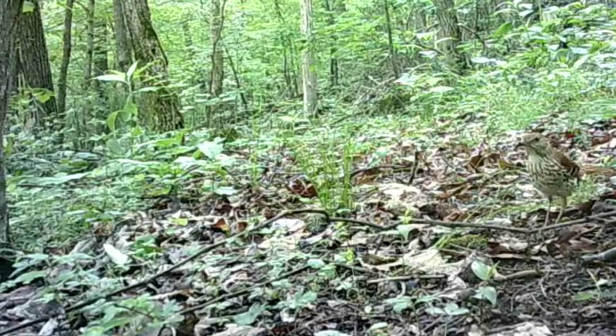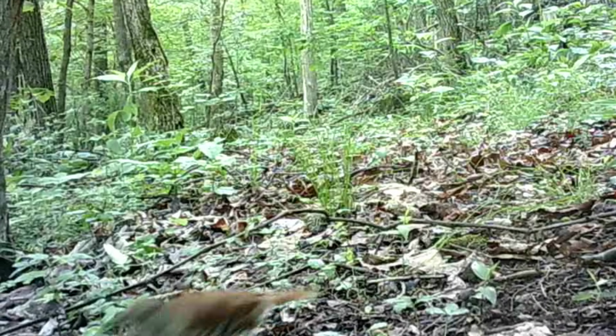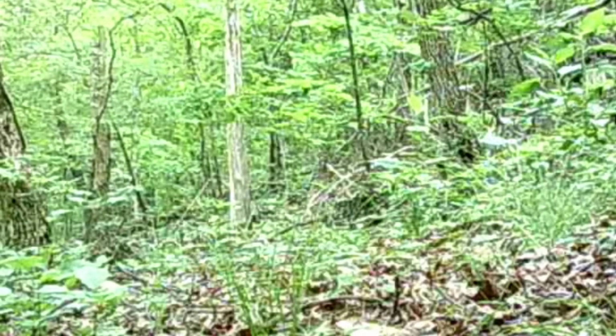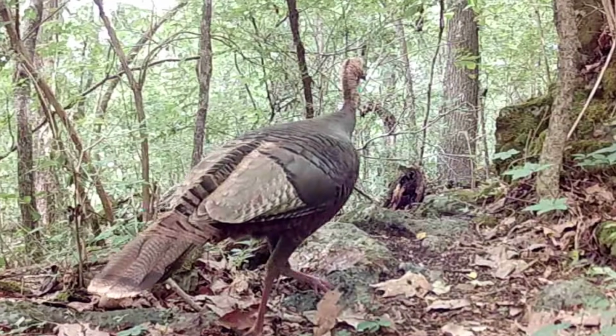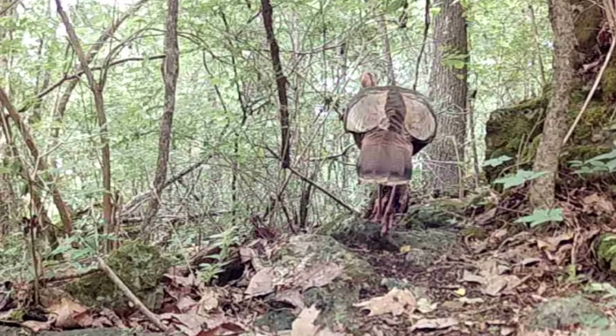And there's a thrasher again out on the trail. Looks kind of like a thrush, but it's not. It's a thrasher. There's that fox going down the trail. He's moving around a lot. Got young. And there's a turkey there on the cliff ledge trail.